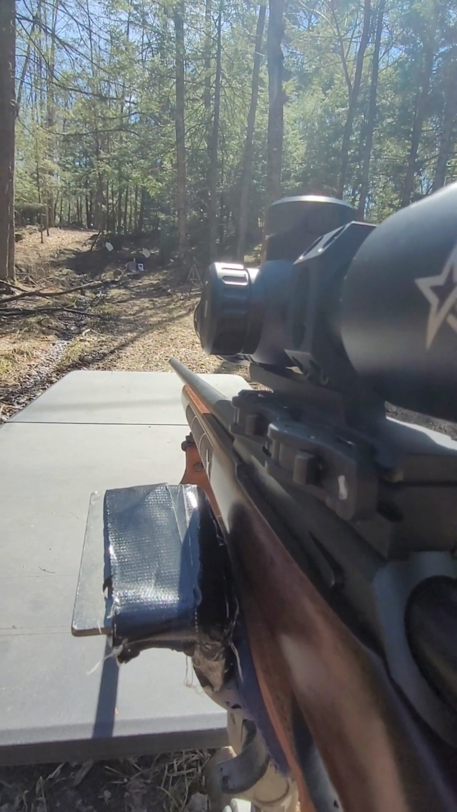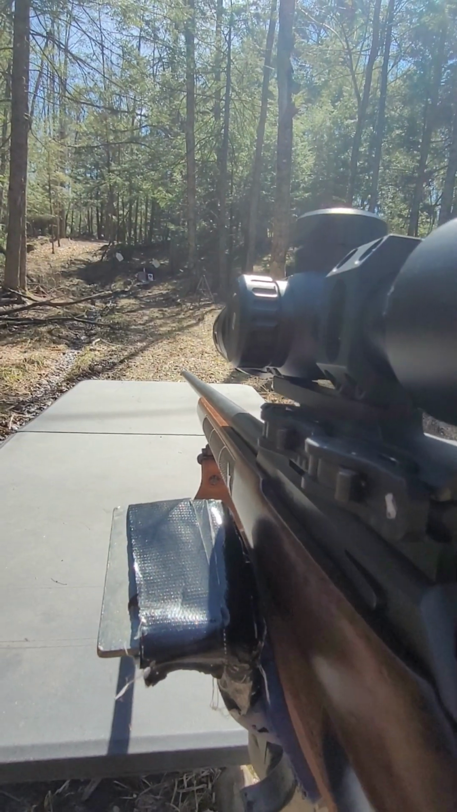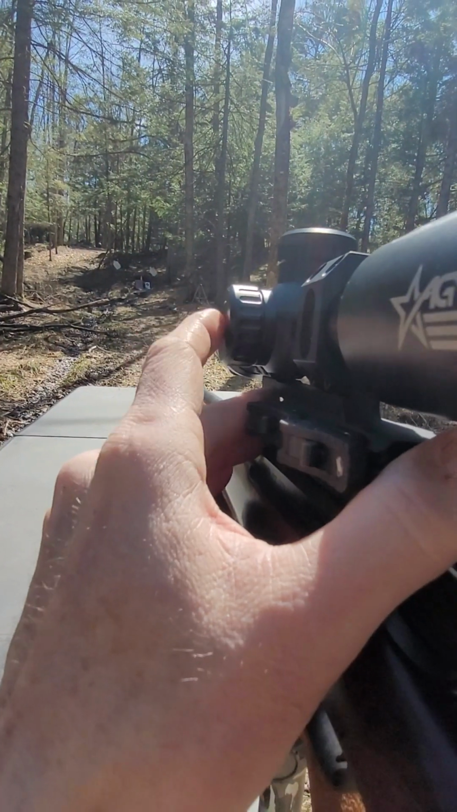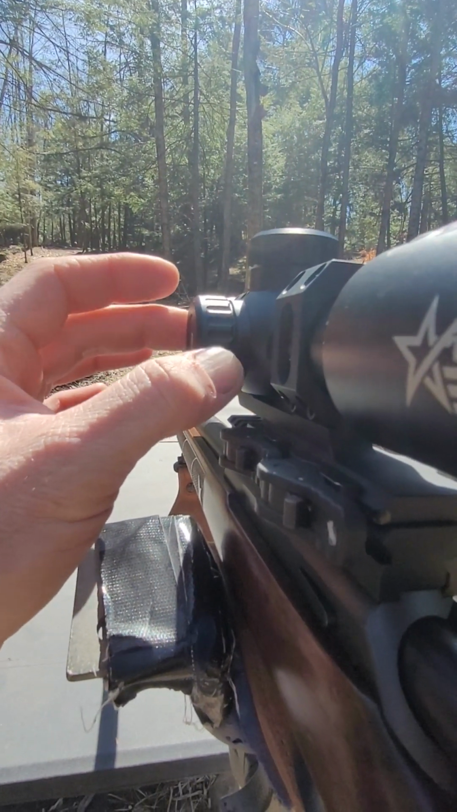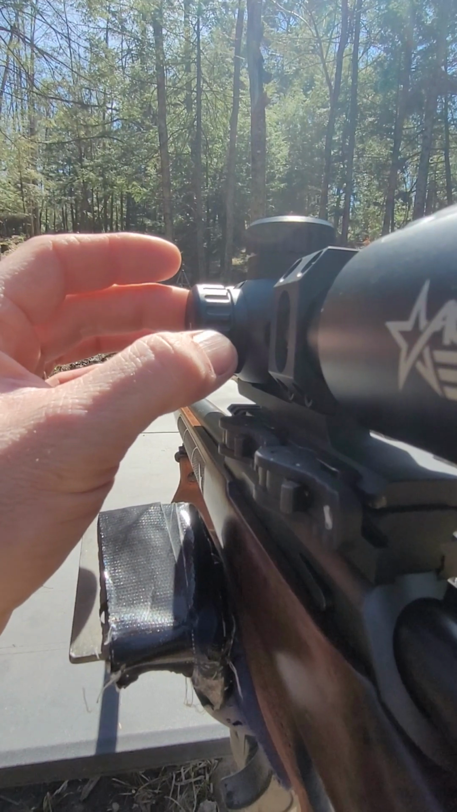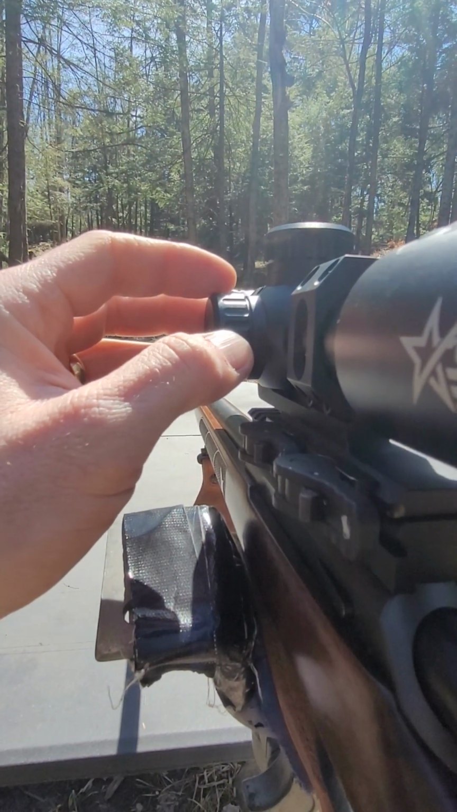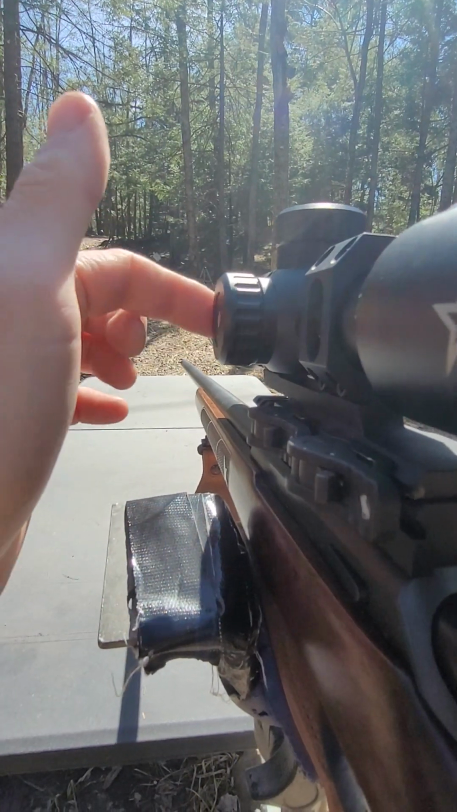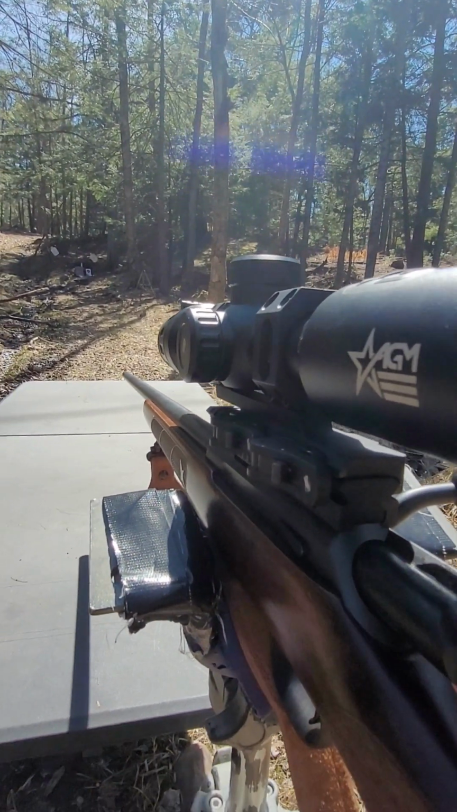When I was carrying this on the gun, every so often I did actually hit this a few times, and it did activate some of the menus when I wasn't looking. So it is actually very, very sensitive. I wish it was a little bit harder to turn, more of a positive, like you had to keep going and click. It just rolls very easy. Now, it does come off of that very quick, but it does roll on very fast.